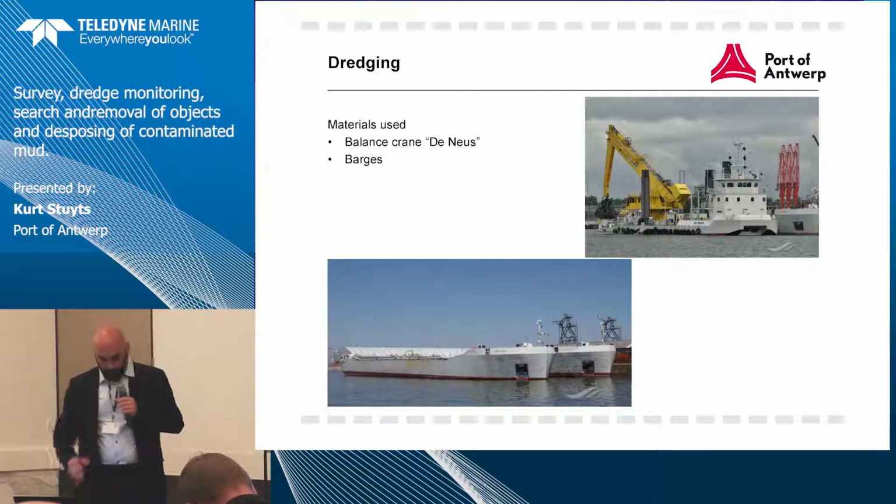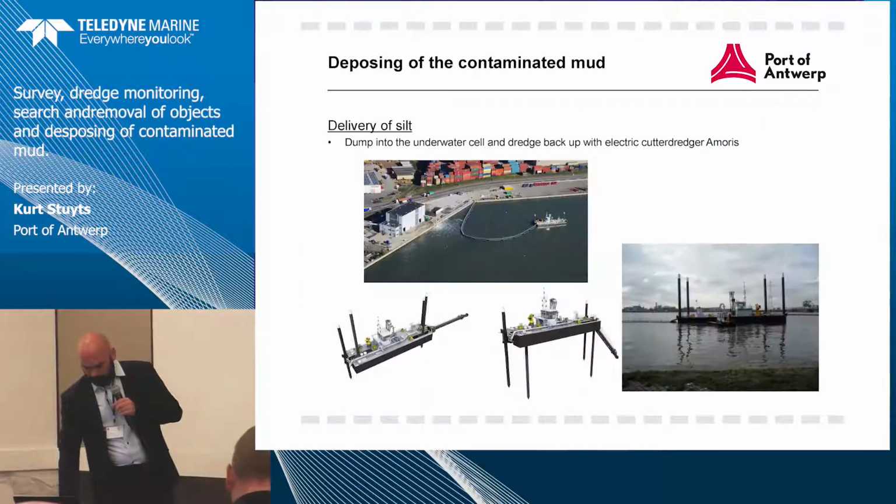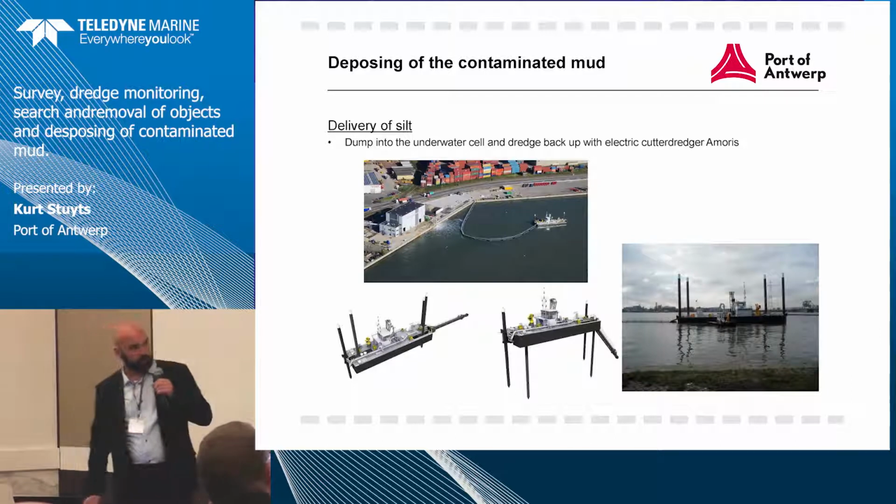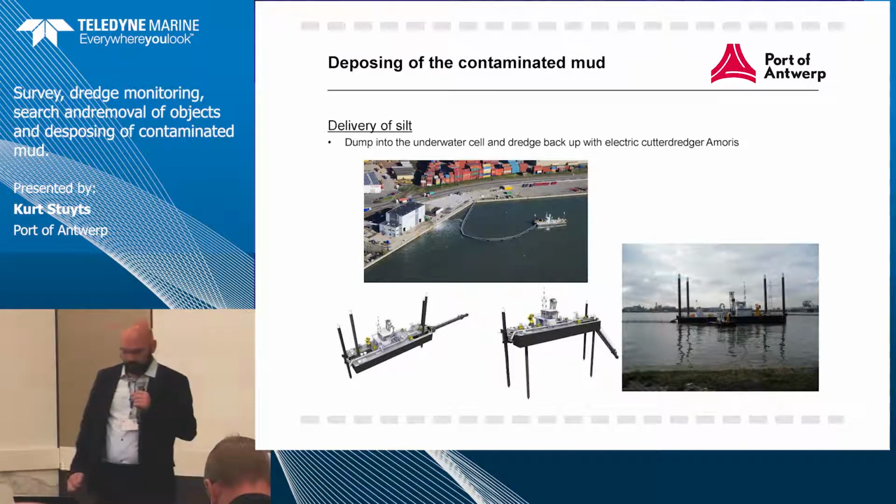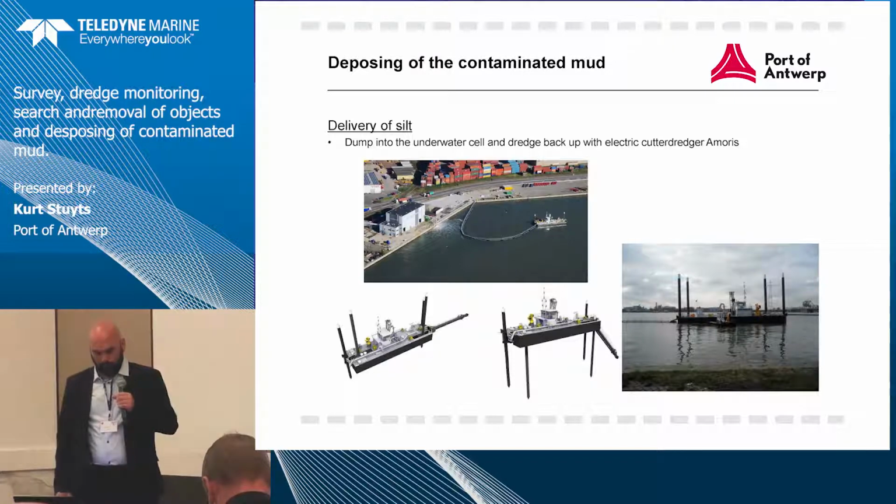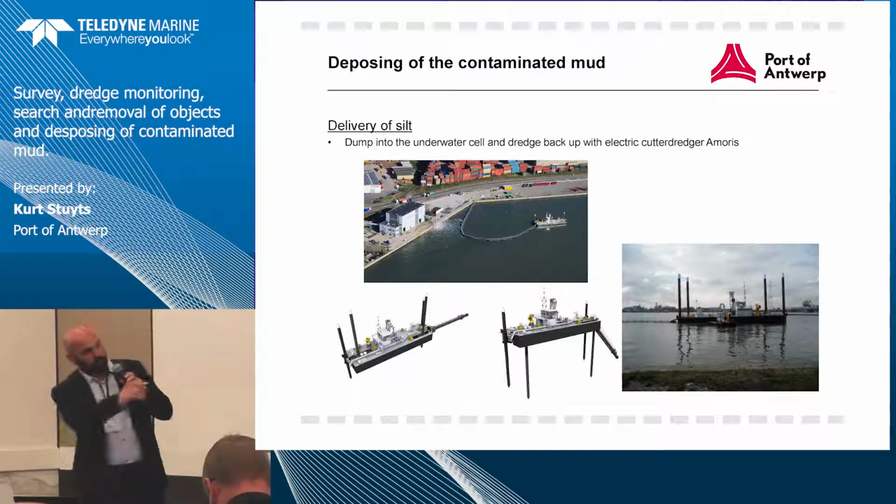So now we have the mud. It's very important for the facility where we process it. The facility for processing is called Amaras. It's in the Port of Antwerp, where you'll see the small electric cutter dredger.